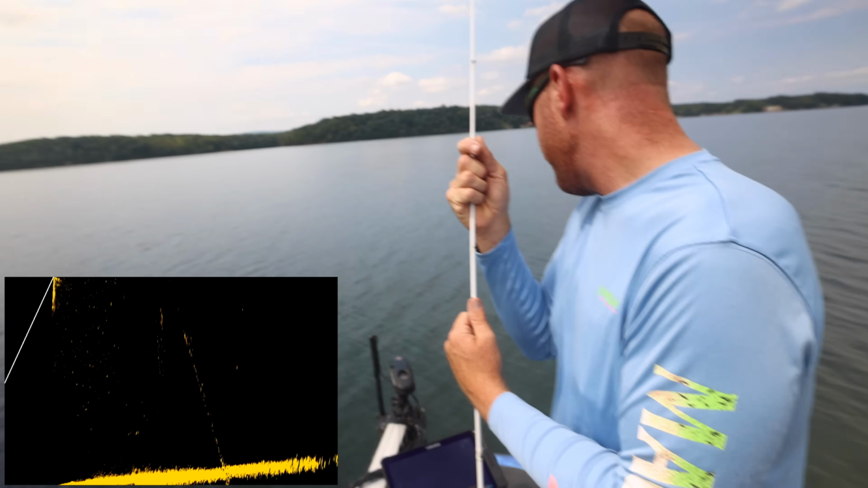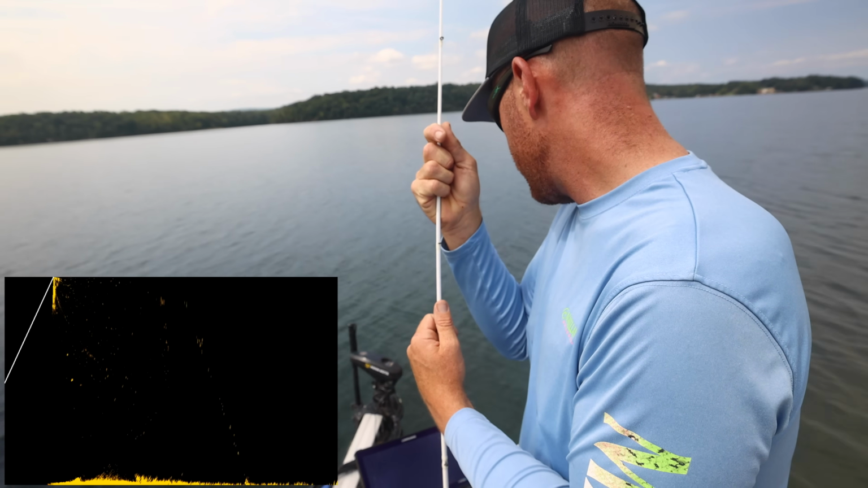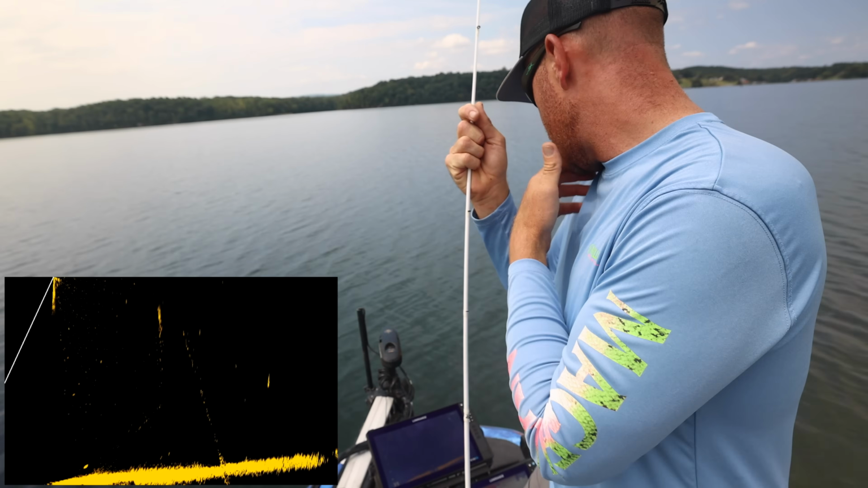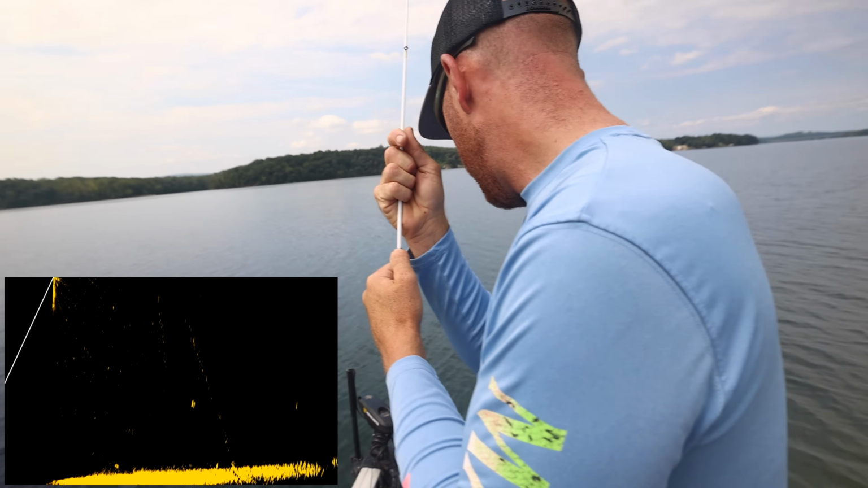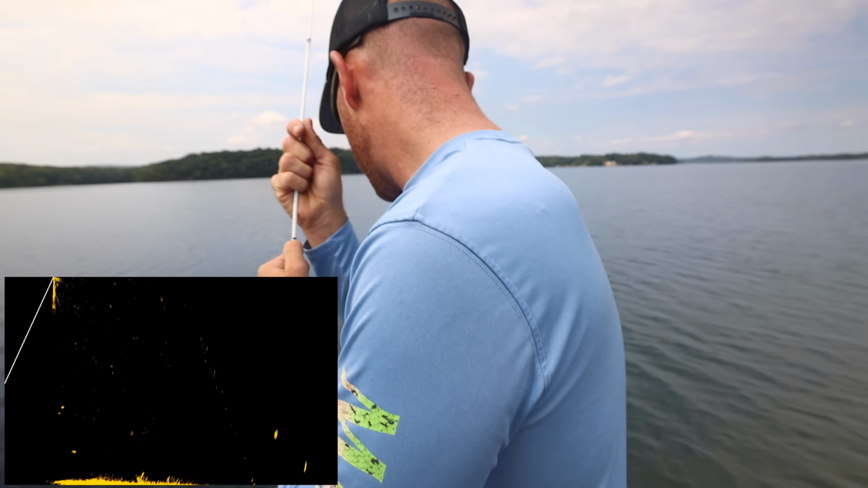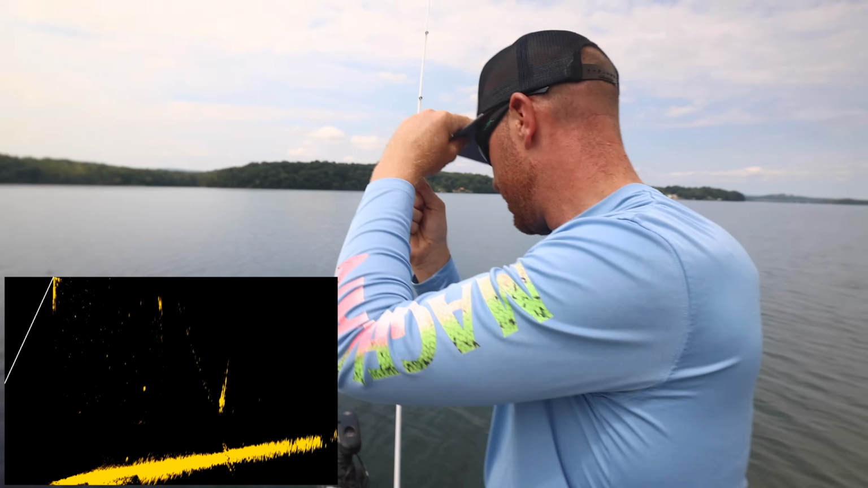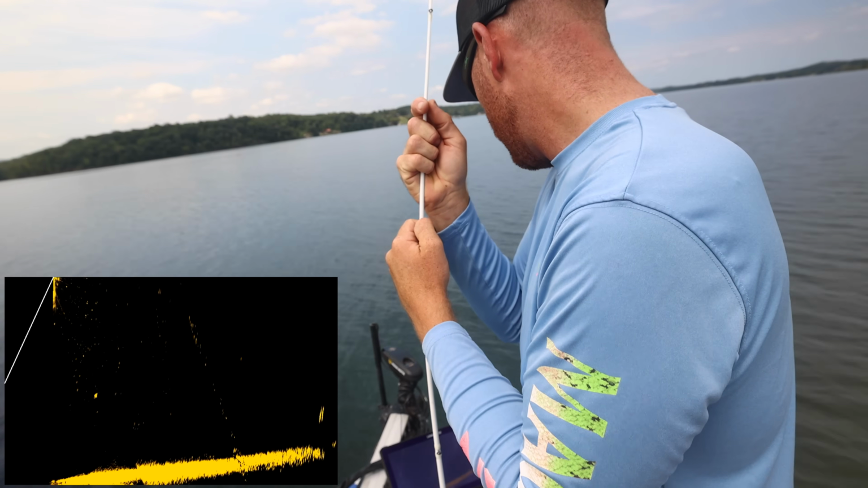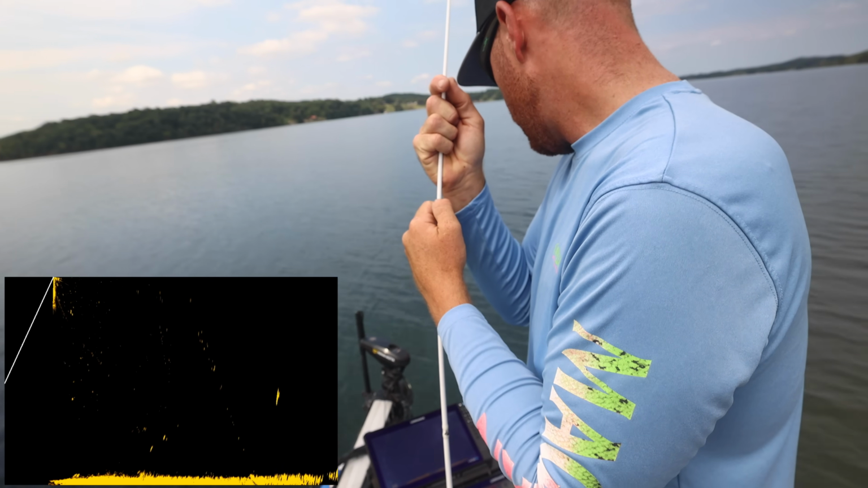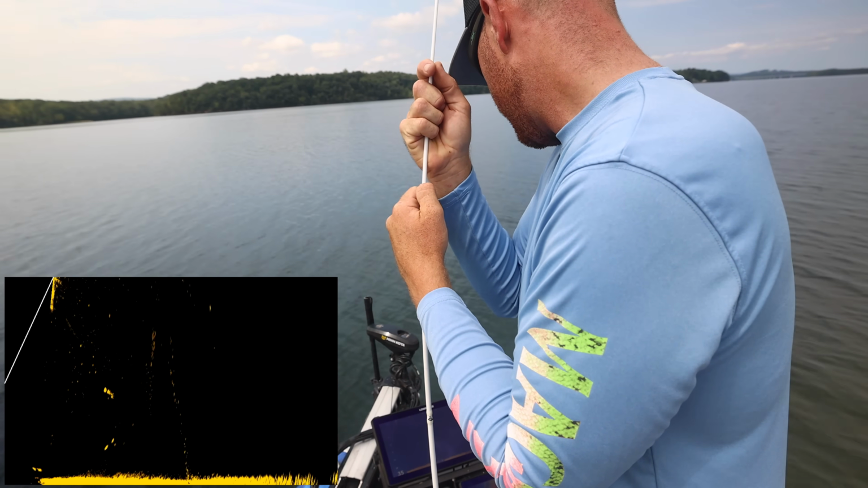Well, I'm scoping for my bass. It's got to be around here somewhere. Big ones. Giant gizzard shad. Big ones, little ones, small ones. Looking for them giant crappies. Going crappie fishing. Looking for them big giant drum. Ooh, gar. See him? Yeah. I think it's a gar.